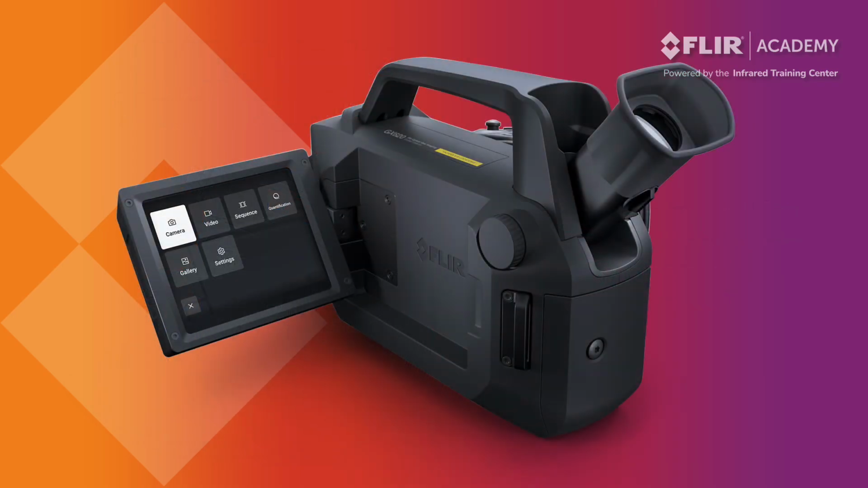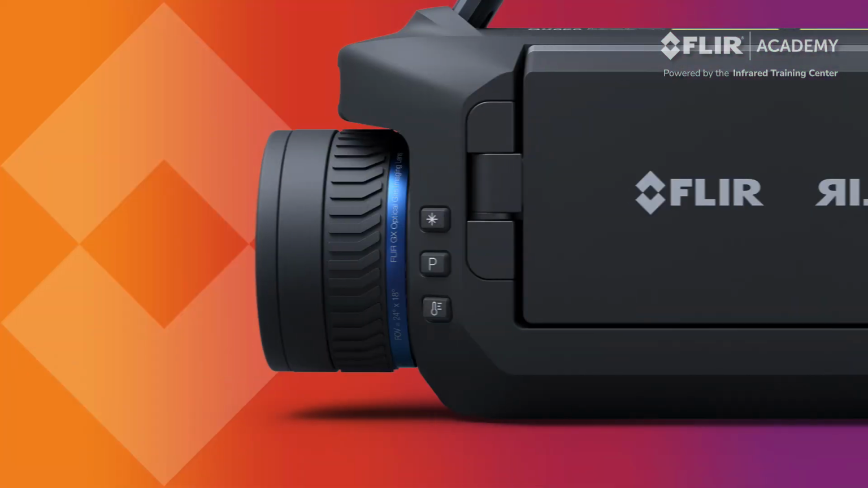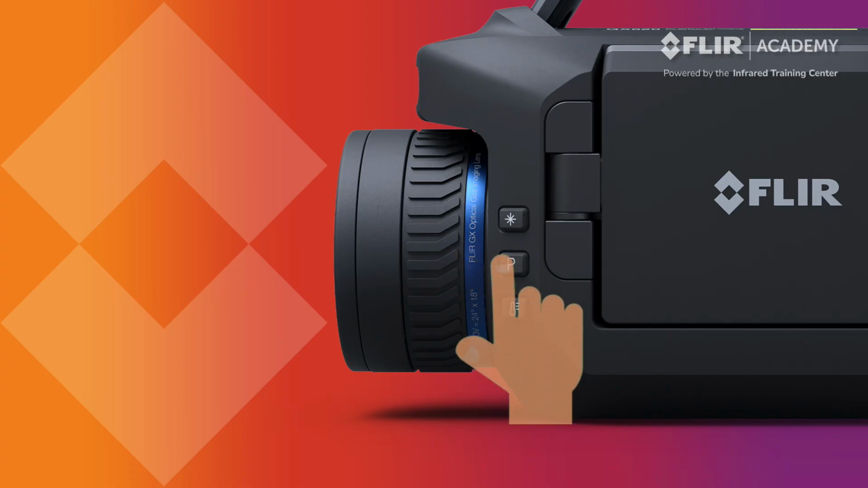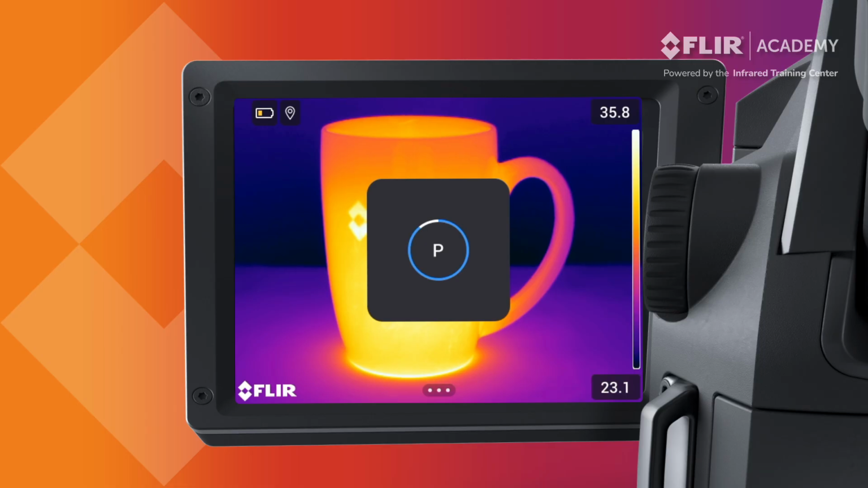The G-Series Thermal Imager offers two programmable buttons that are shortcuts to allow operators to access frequently used features. One of these buttons is located on the articulating handle next to the Save button, and the other can be found on the side of the camera in front of the display. Press and hold the P button for about 2 seconds to bring up a list of available functions.